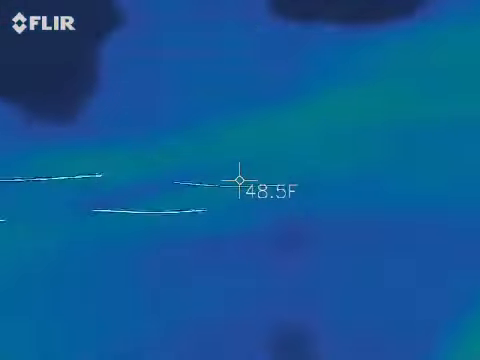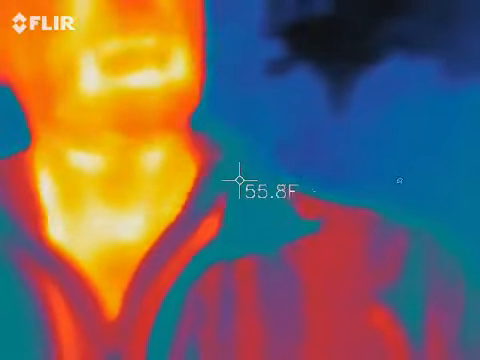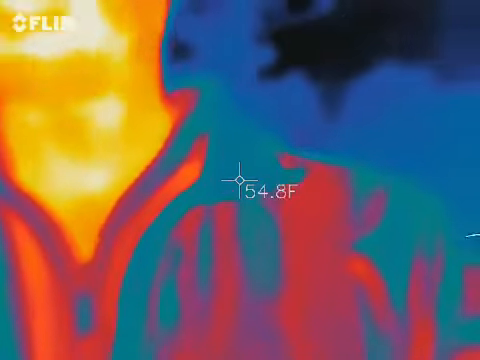Yes. All right, so now I'm in the picture, right? Okay, so everything around me is blue and black. It's set up to black cold, white hot. So white and yellow are going to be our warmest areas. We're looking for those blue spots to actually come across something a little bit warmer. I'll show you some more tactics at our first location.